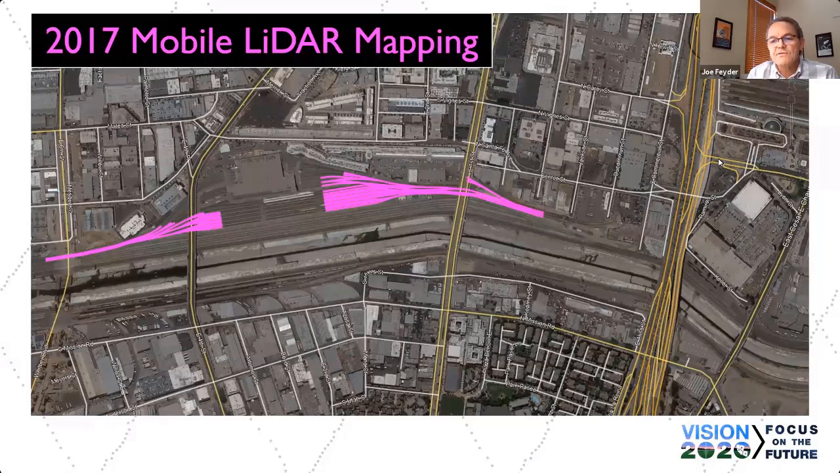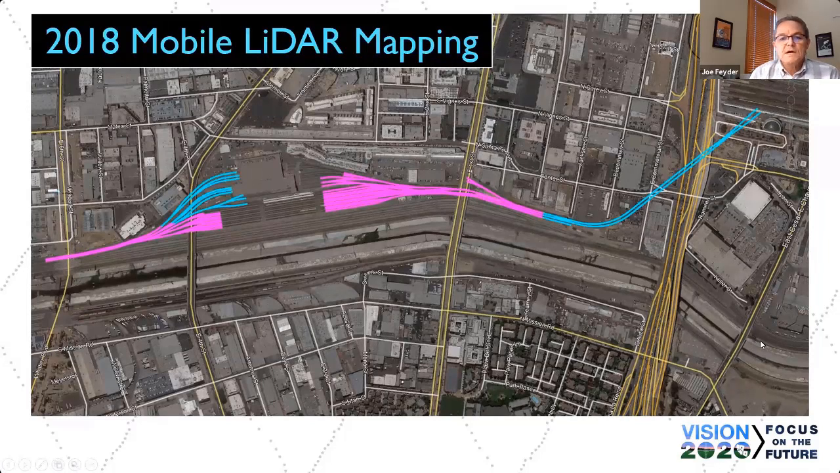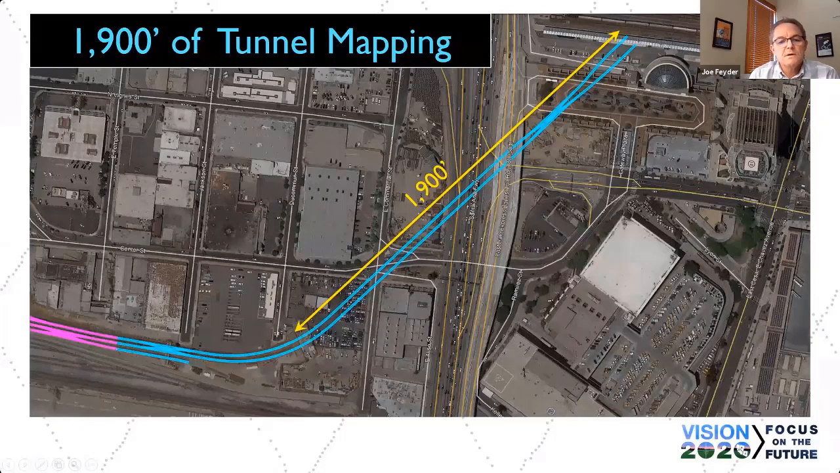And then Union Station is up here. Came back in late 2018, expanded on the rail yard scanning, including the portal and scanning of the twin tunnels. Here's the portal where we go underground. So the depressed rail starts back here, goes underground, and into Union Station.